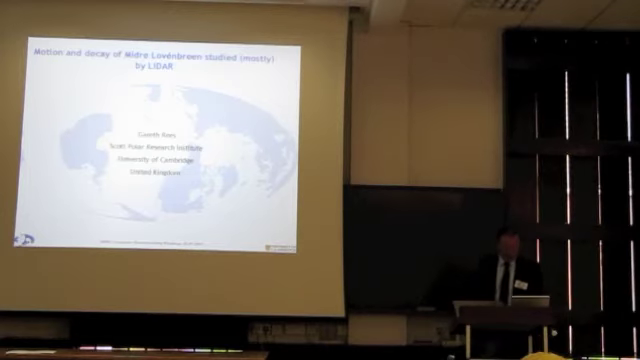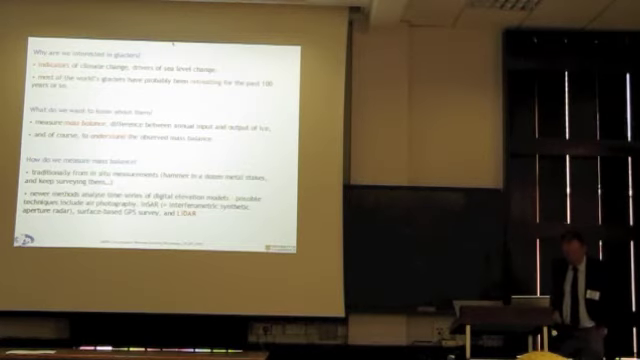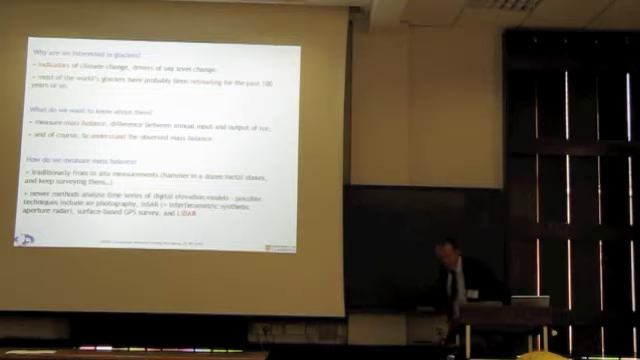I'm going to talk about a specific glacier in Svalbard that Alan and I have been studying. I've been studying it for quite a while, actually, which is Midtre Lovénbreen. The background to this is, again, probably things that we're all